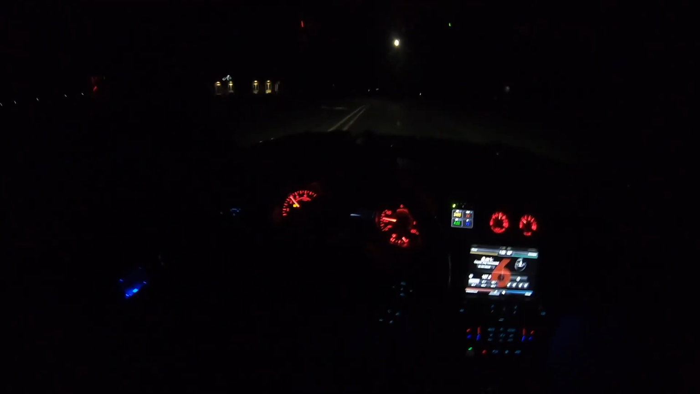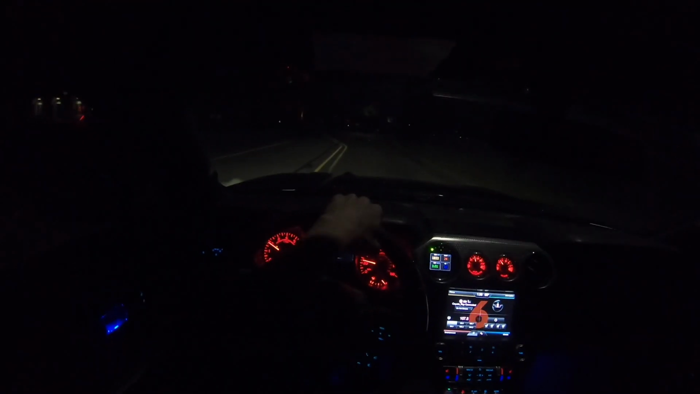So first thing first, my real name is Ray, R-A-Y. And I came up with the name 6-speed because obviously I have a 6-speed manual transmission Mustang. And I always loved a manual car.